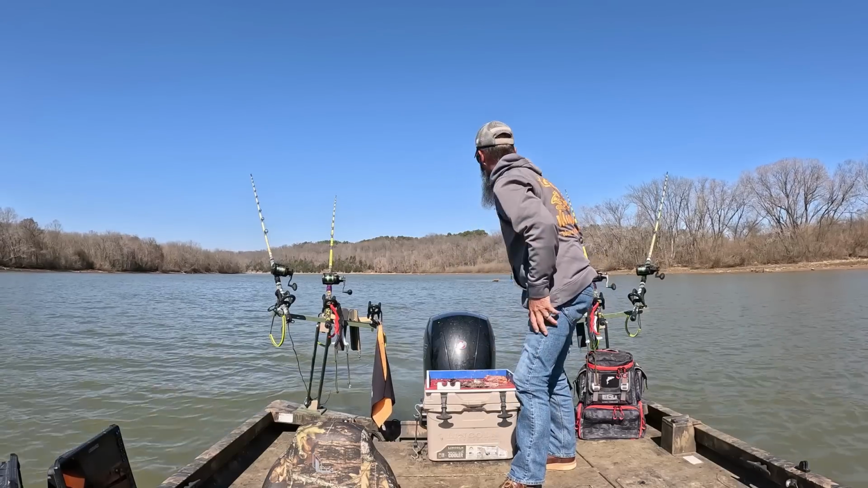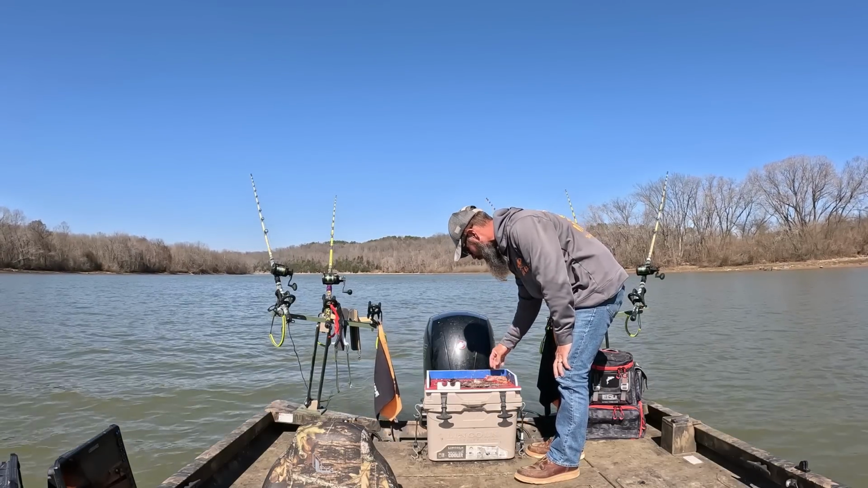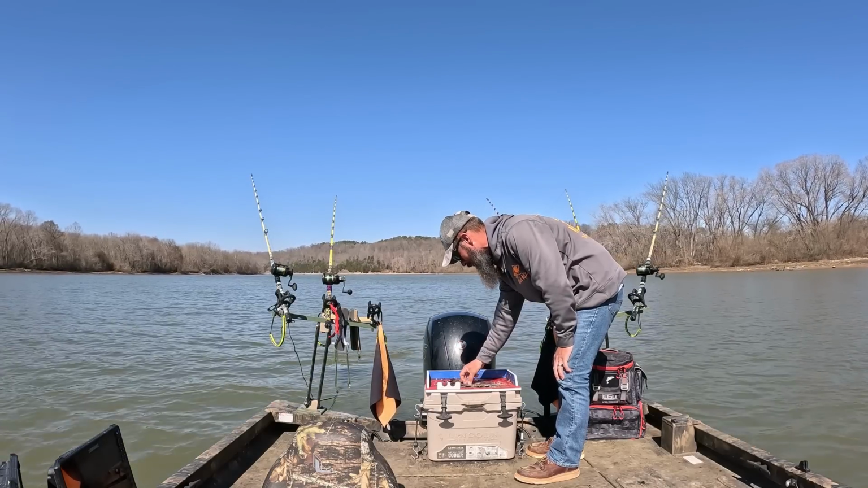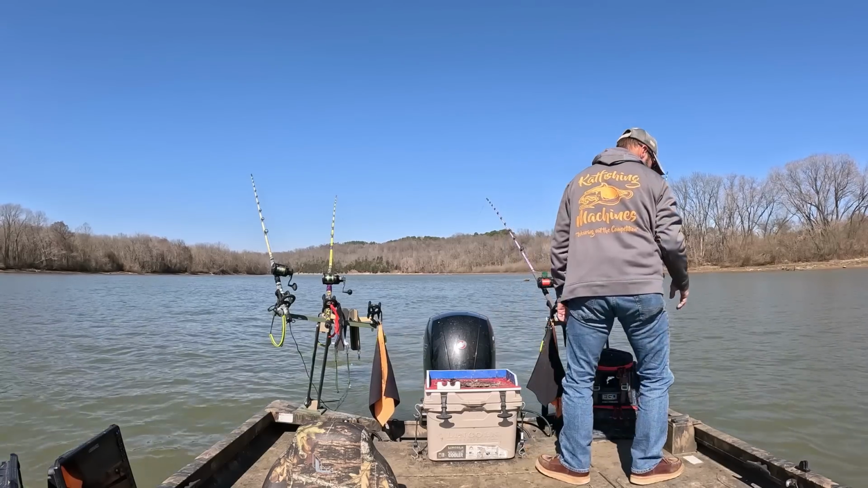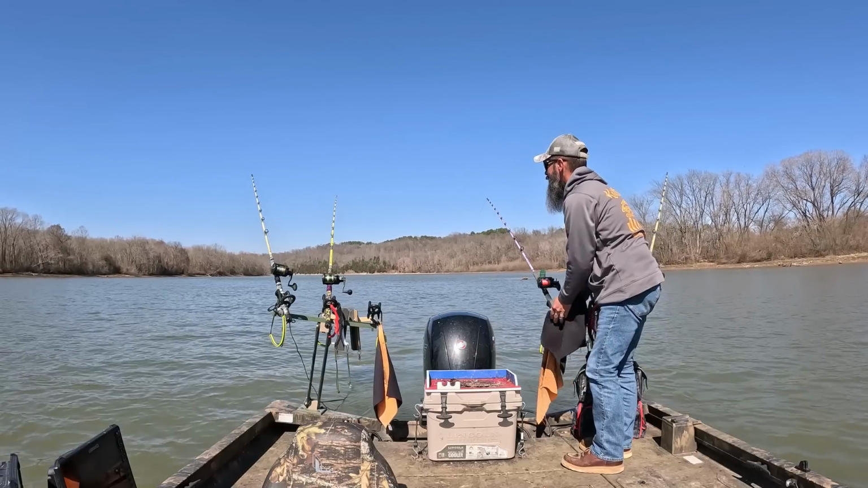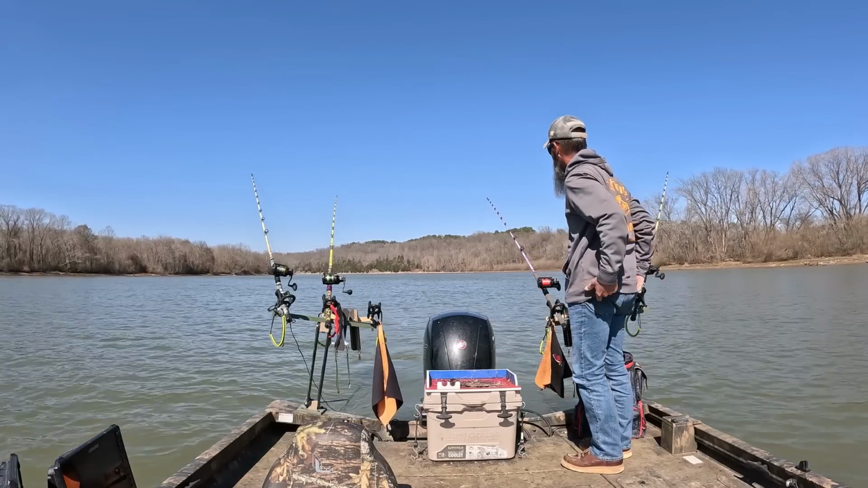It seems like the more I hit this, the less the fish are biting. So what I'm thinking is they were up feeding, doing what they do, and I'm pretty sure they've pulled off. I don't know where, but further down that way, I've got some nice structure that I've caught some good fish out of. And right around that corner is a nice little spot where I've caught some flatheads.